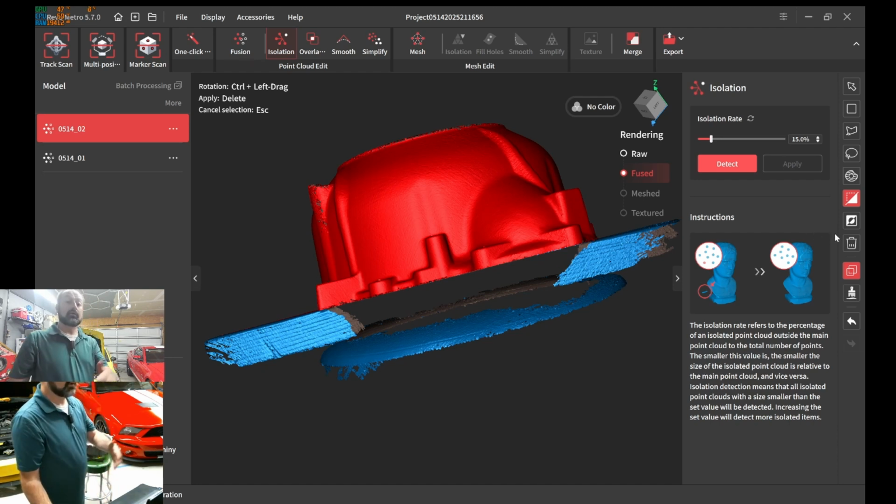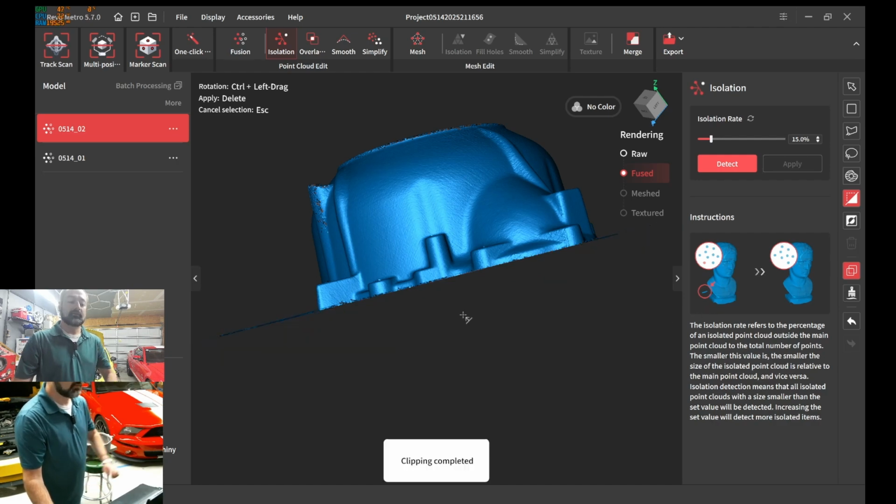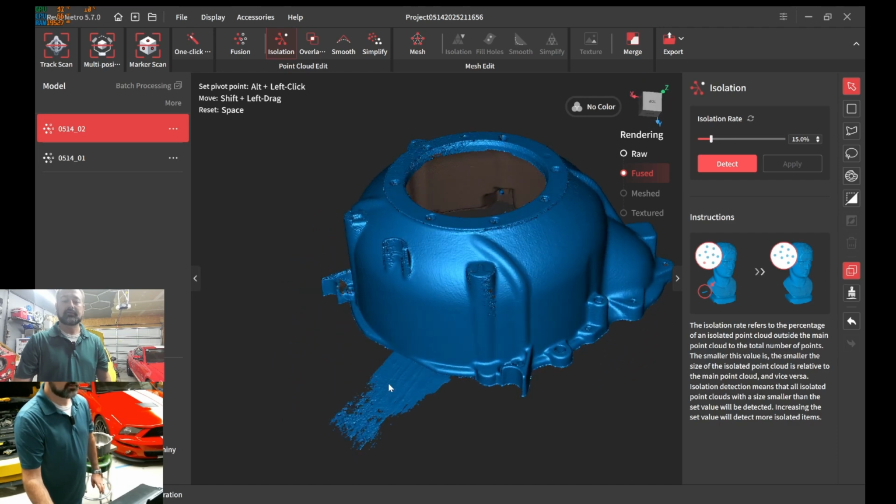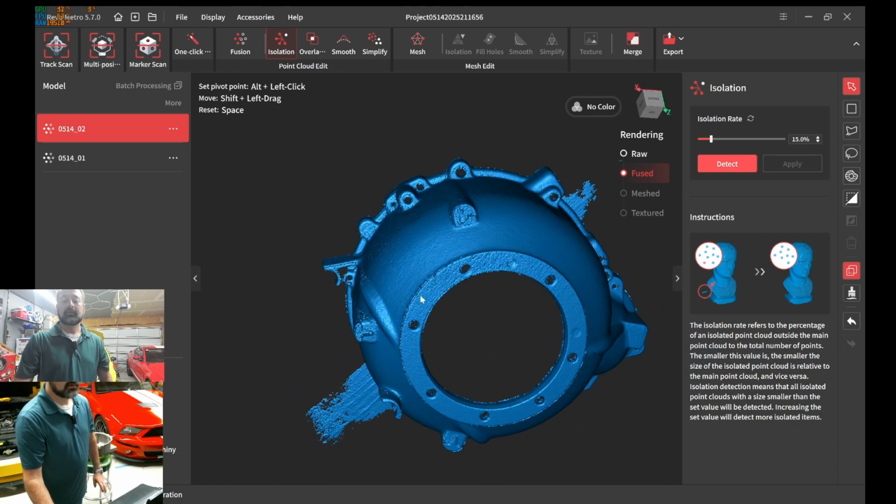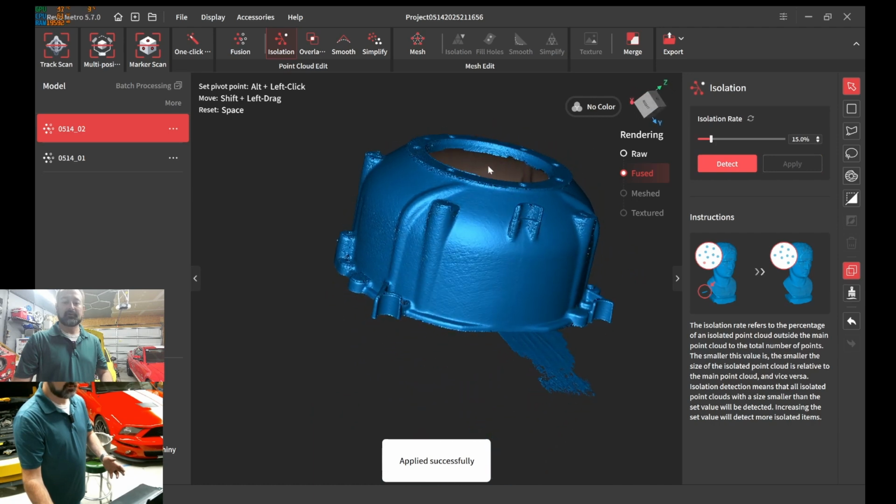Oh no, I selected the wrong one. No, you just revert, delete. Now let's see what we got. Still got some junk right there. I'm going to see if isolation will pick up some more because I did chop. I might have some leftovers. Okay, it picked that up. Didn't quite capture what I wanted it to capture.